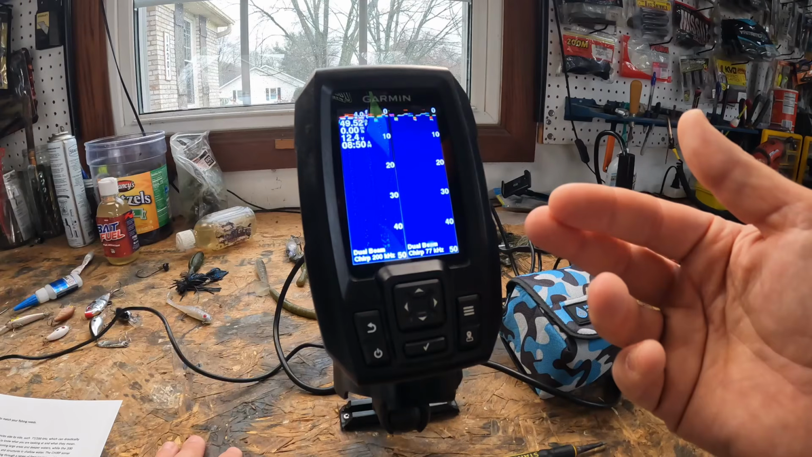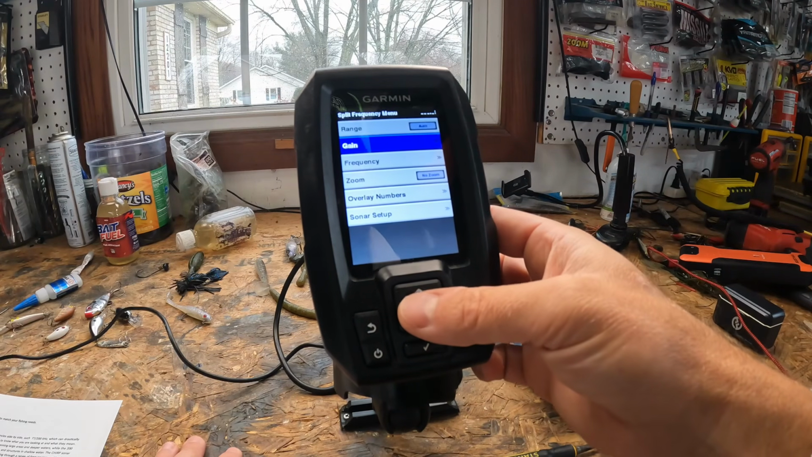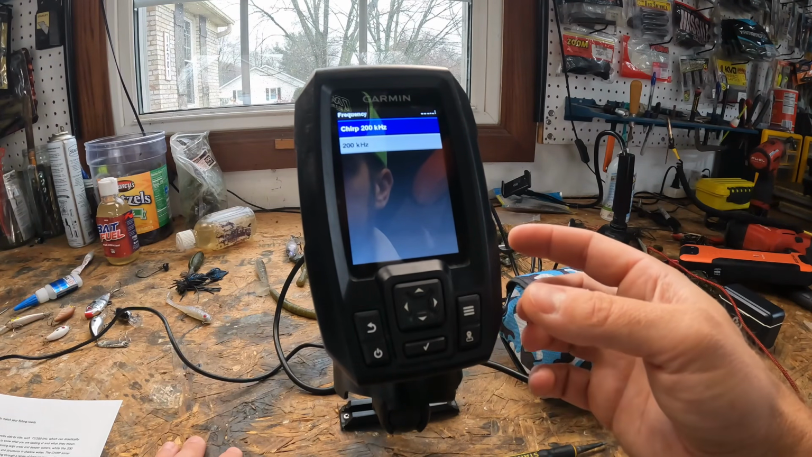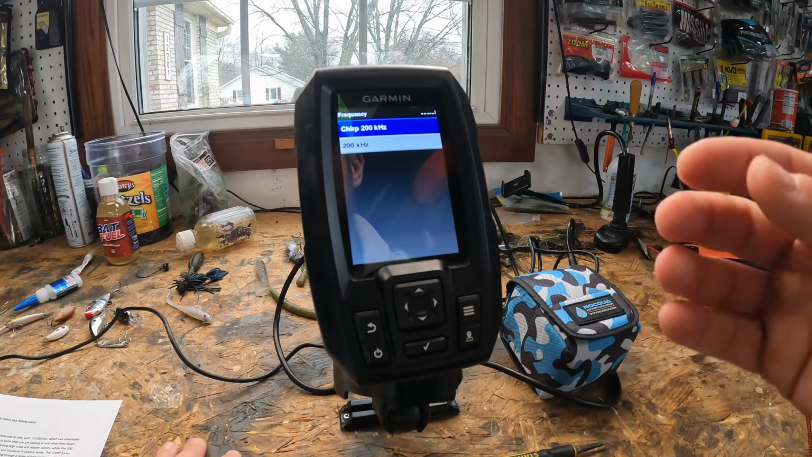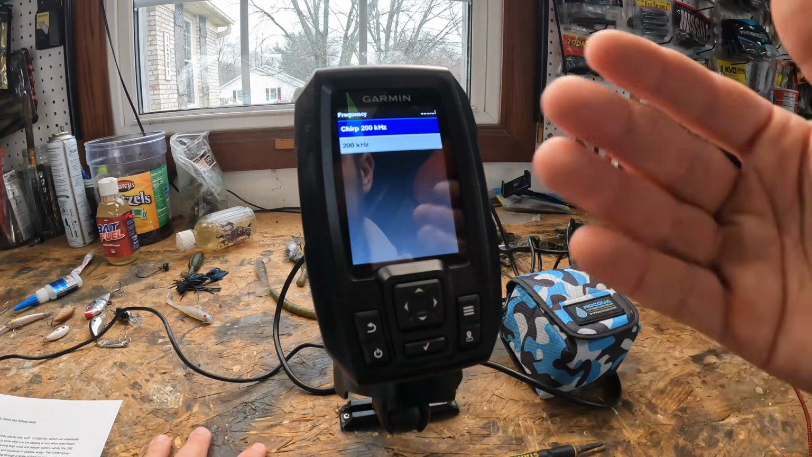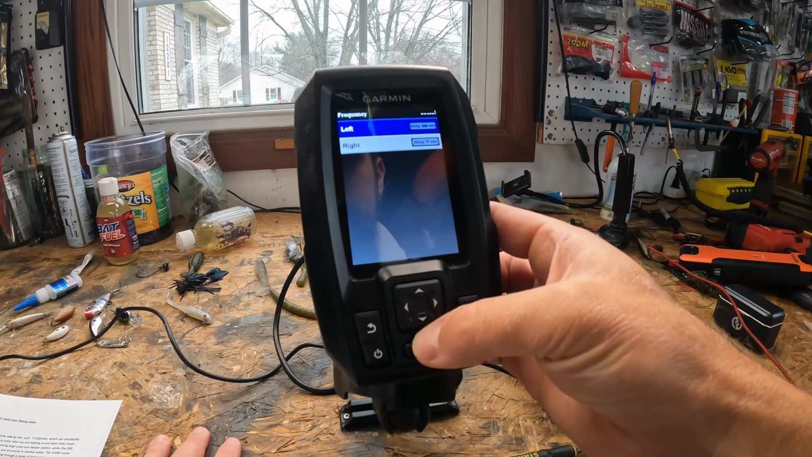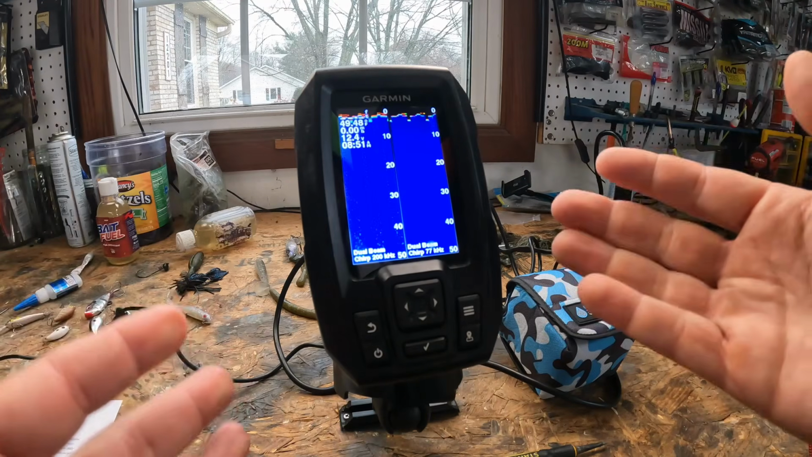The CHIRP sonar technology, you can actually go in the menu here and you can change the frequencies. I'm not sure why you would go in and change this to non-CHIRP. CHIRP sonar technology on this Garmin Striker 4 really improves the clarity by sweeping through a range of frequencies, making it easier to differentiate between a fish and the surrounding structure compared to the traditional single frequency sonar. So I would never take it off CHIRP, in my opinion, but nonetheless, know how to utilize this to your advantage.